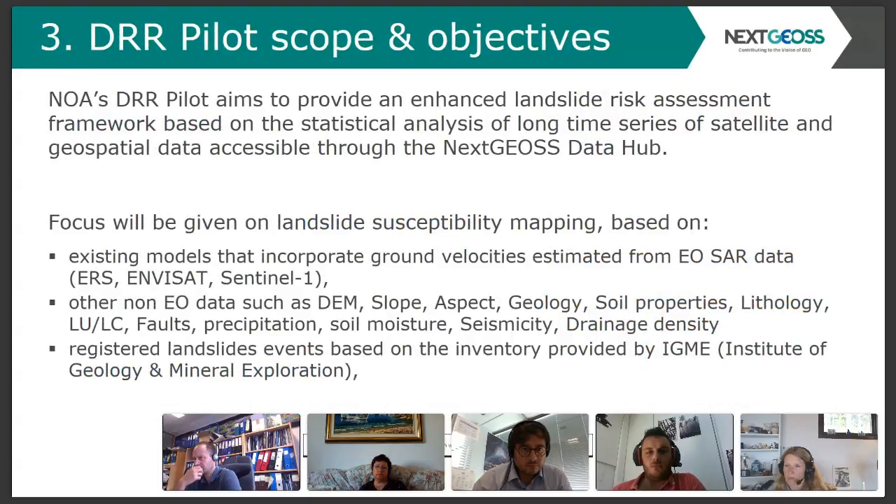Now let's move to the specifics of the disaster risk reduction pilot. Its main theme is landslides, where we provide an enhanced landslide risk assessment framework based on the analysis of long-time series of satellite information using satellite interferometry, as Doug Anders discussed before. So our focus here is to use similar tools: satellite interferometry, persistent scattering interferometry, and combining this with other data sets for landslide susceptibility mapping.